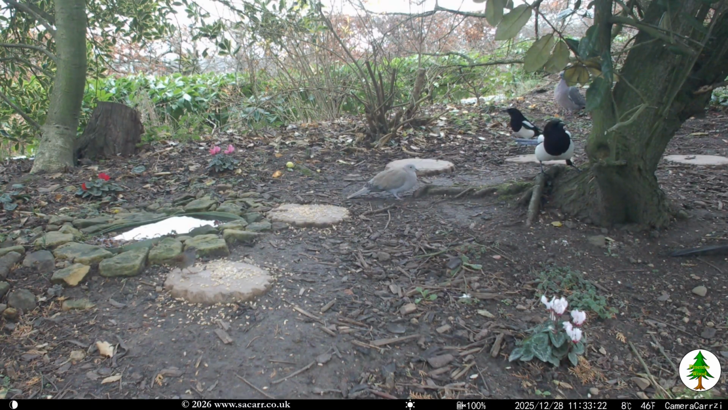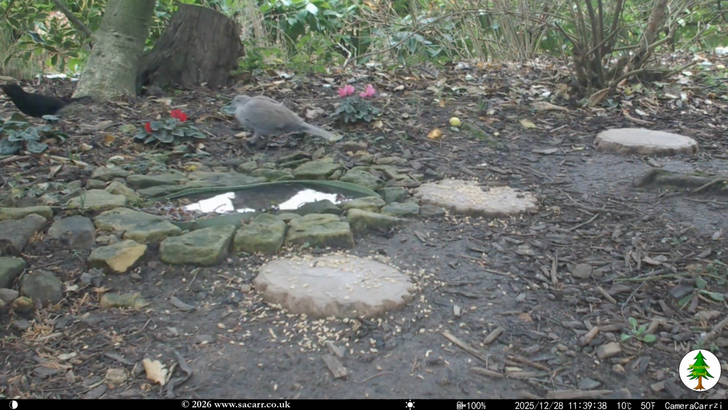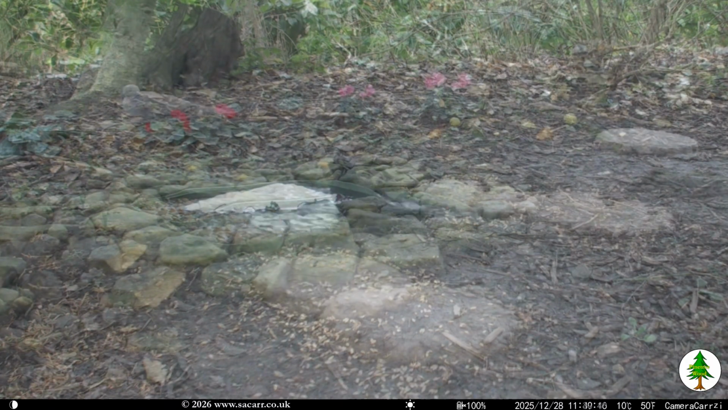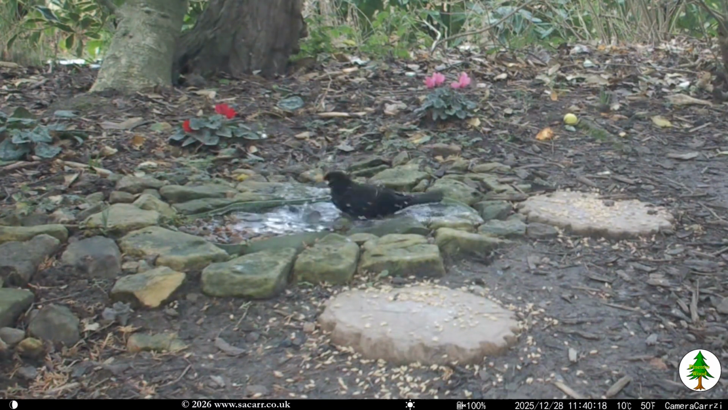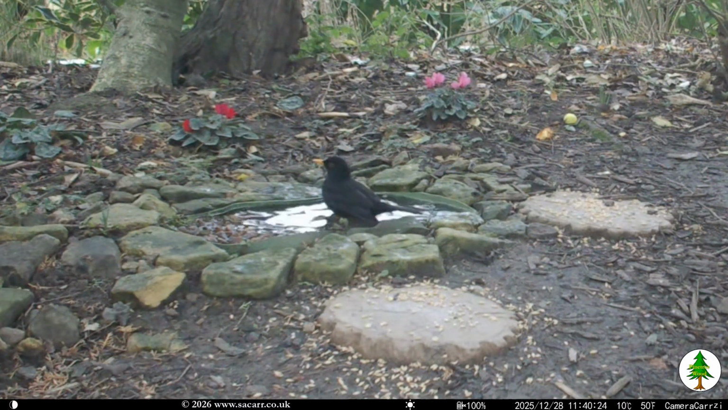The magpies were freaked out by the dove again. 6 minutes later, the dove was chasing the blackbird away. They really do have a chip on their shoulder. After the chase, the blackbird made it back to the pond to have a bath. All the splashing shows why I have to top the pond up almost every day.